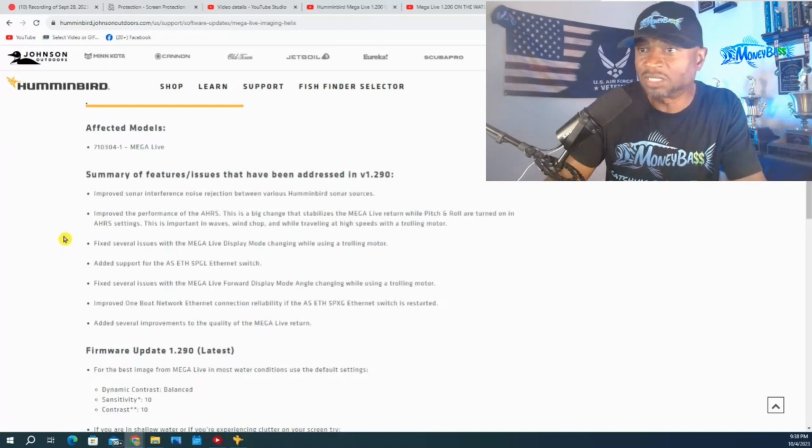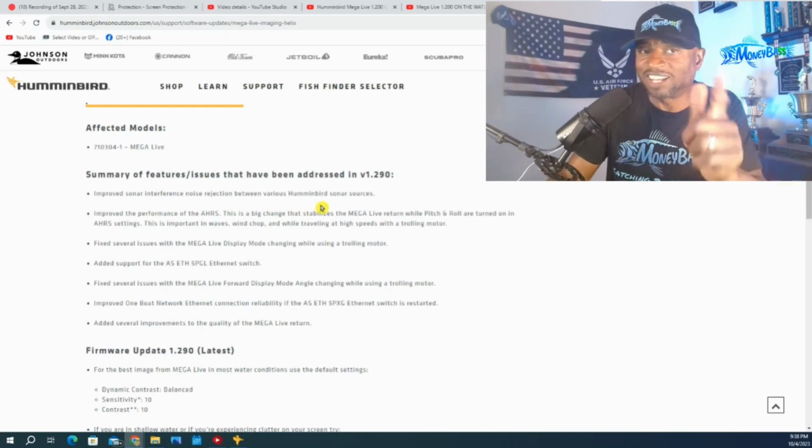So let's take a look. Improved sonar interference noise rejection between various Humminbird sonar sources. A lot of you guys are having problems with that. Hopefully this will take care of that issue for you.